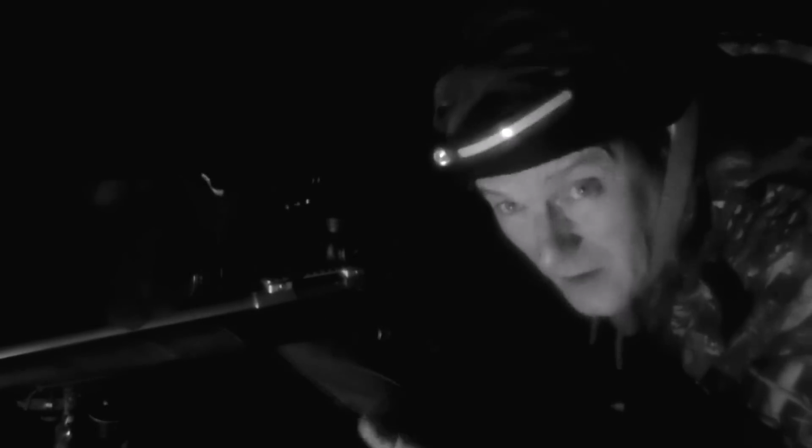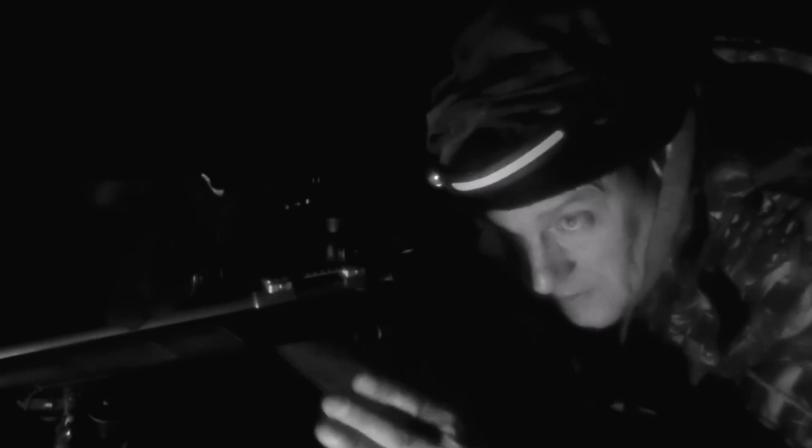I've been here now about an hour and a half, and there's a fox down here now, it's about 400 yards away, but it's not coming this way, it's going to the left. They sometimes come up this fence line, but it's going that way. Can't see it now. Yeah, it's going left. I'm going to have to try and call it.